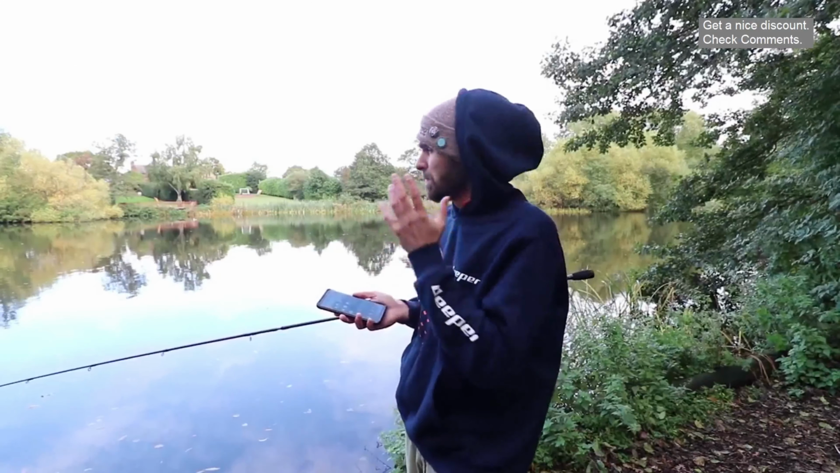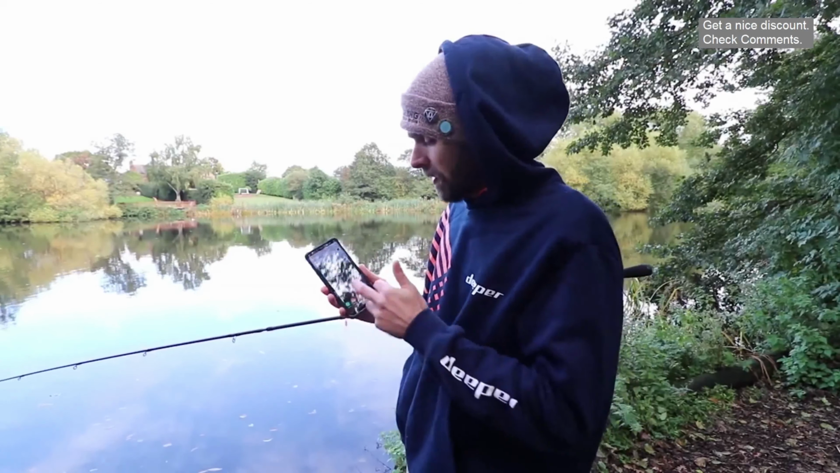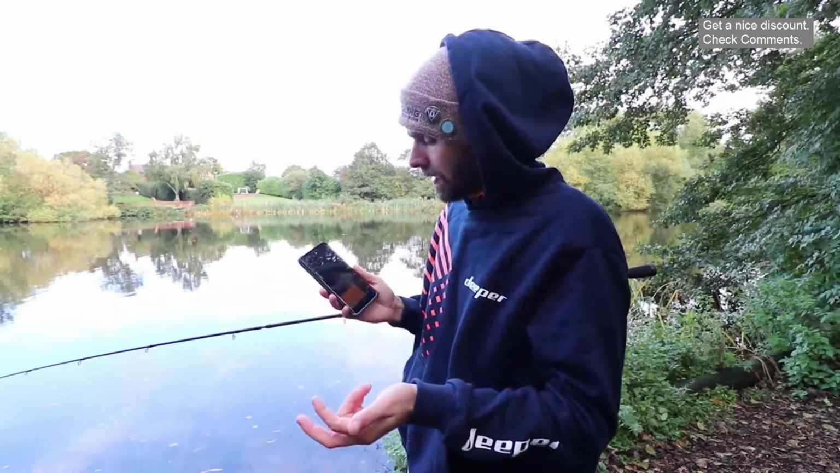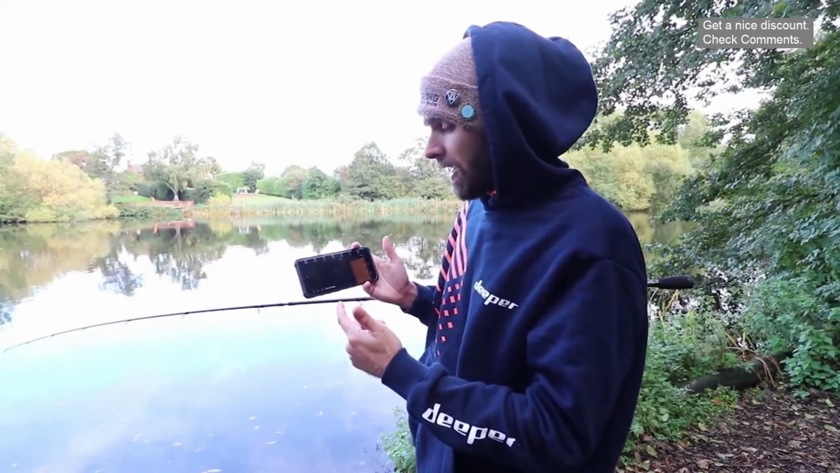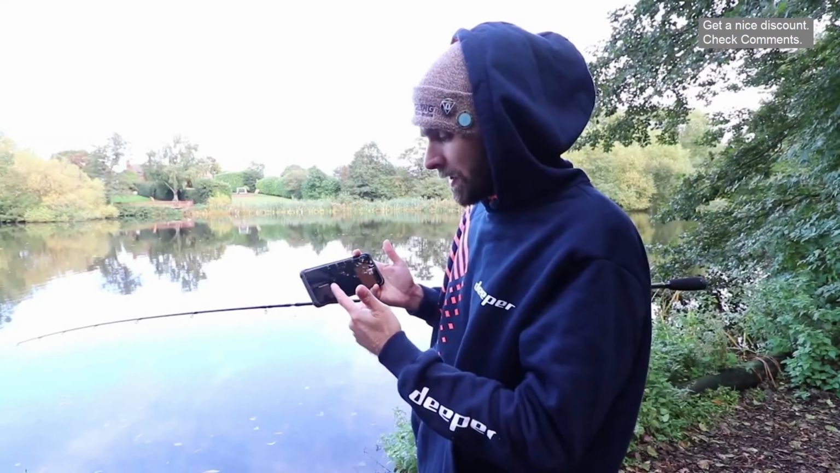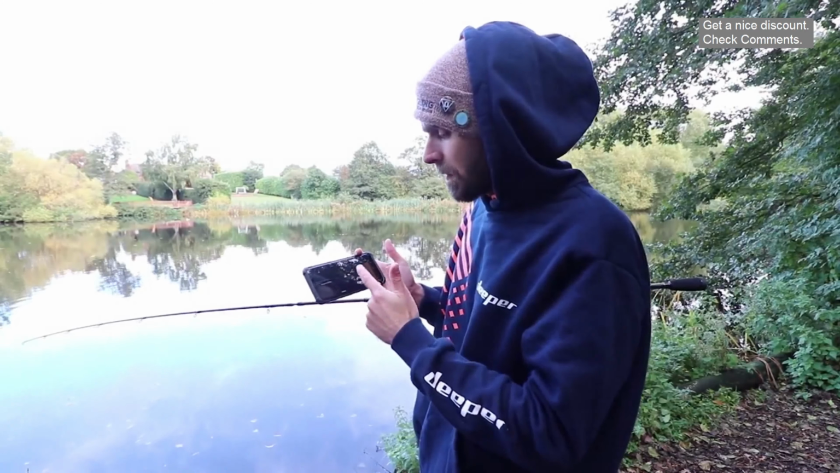So here we are then. Bit of a break in the race so we can get some casting done. On my phone, as I said before, download the Deeper app from the Play Store or the App Store, open it up like that, and it's a standard Deeper profile on the app. You can open the settings, but it says there advanced settings are only available in Deeper Pro or Deeper Pro Plus, as I said before.